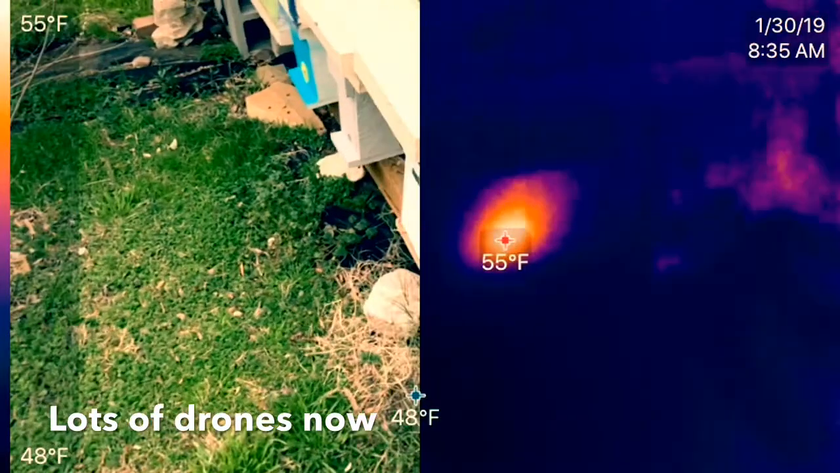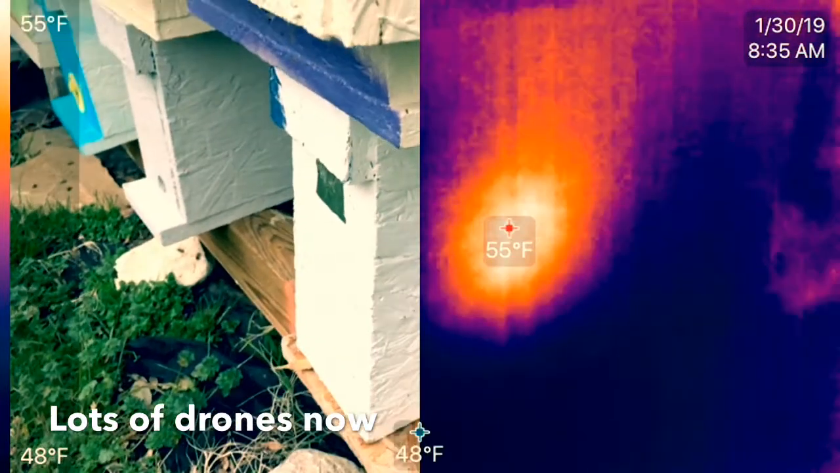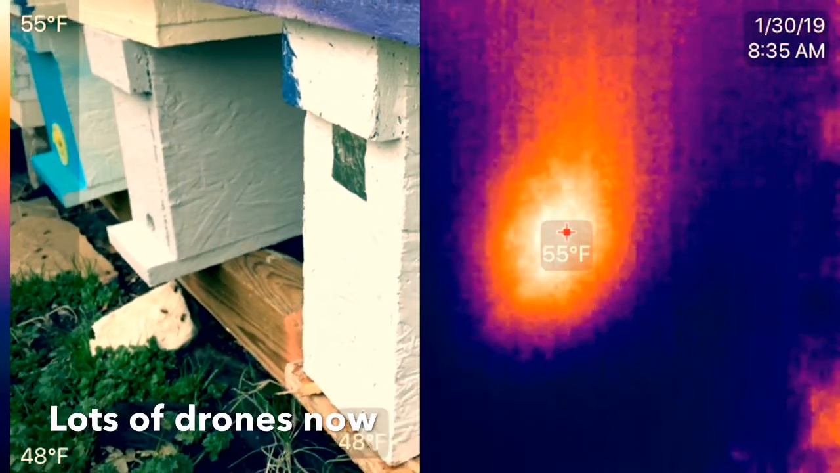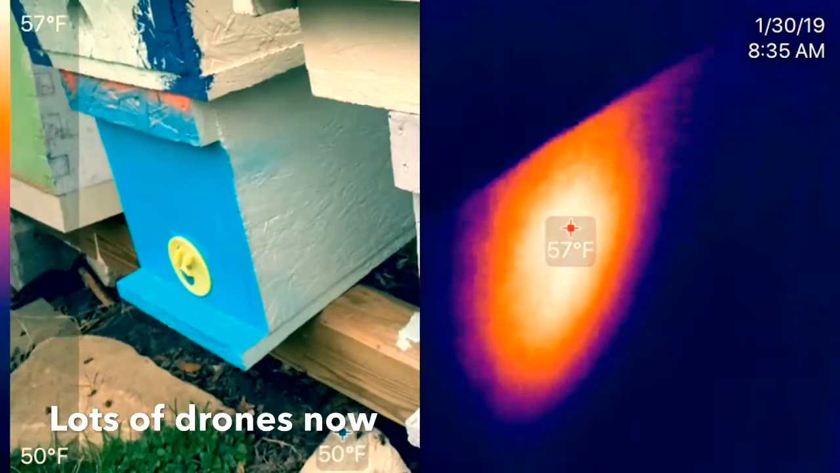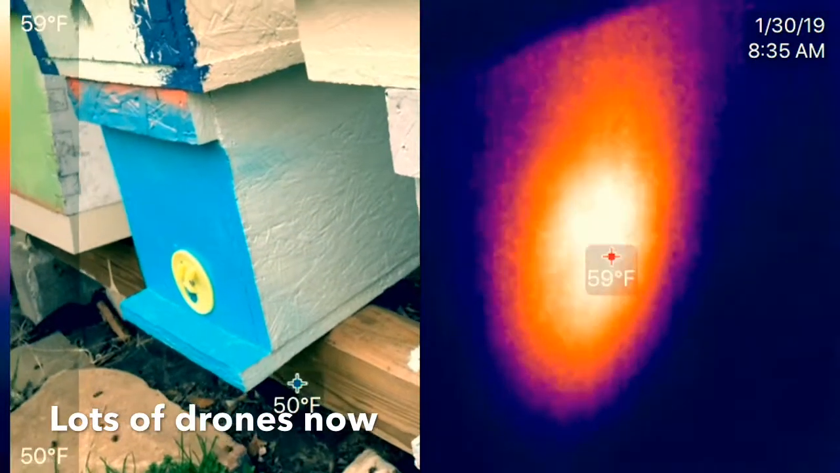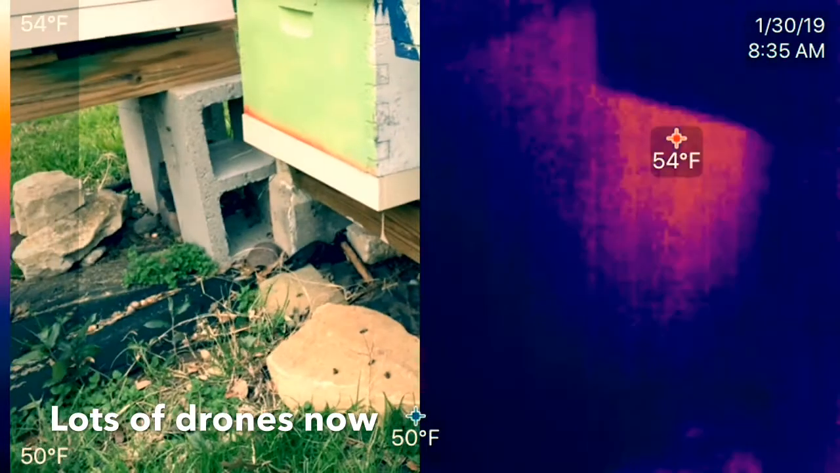So this next box is the one frame of bees, but they got their little cluster there. This next one's the same thing, one frame of bees, but it's just a little bit bigger of a cluster there.